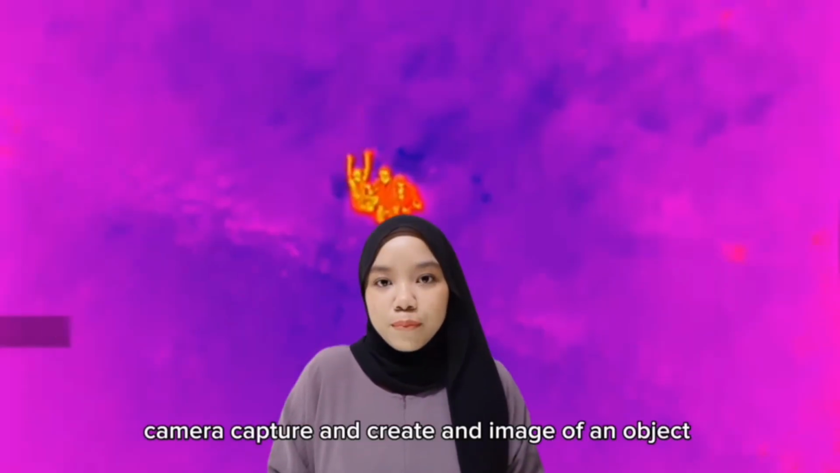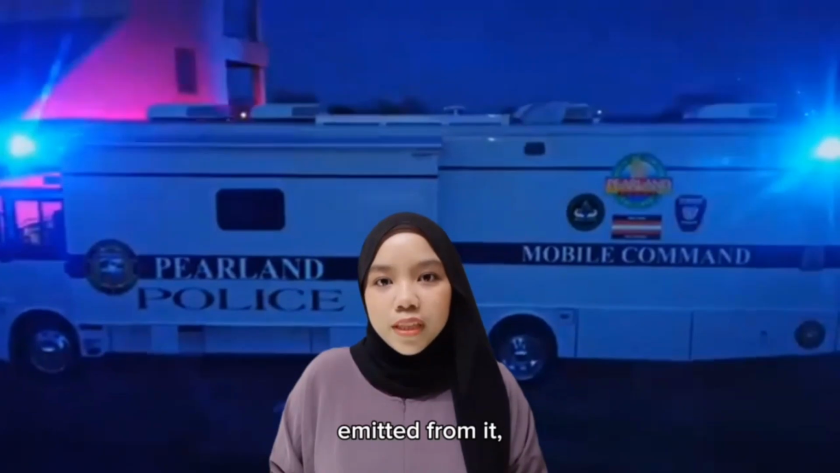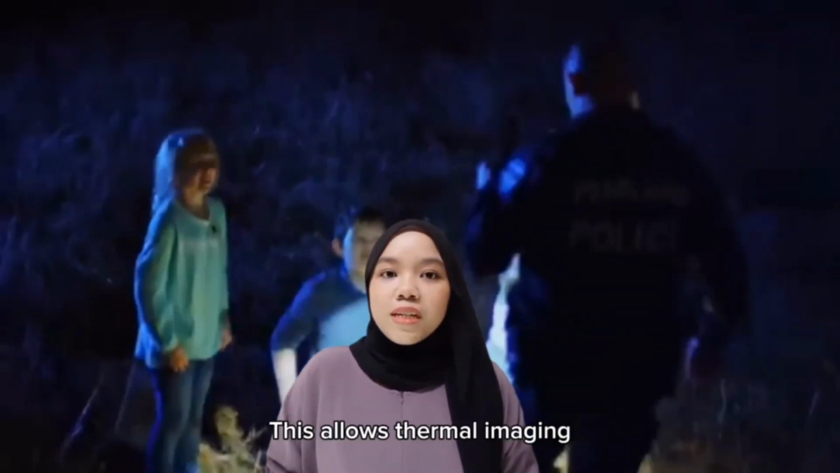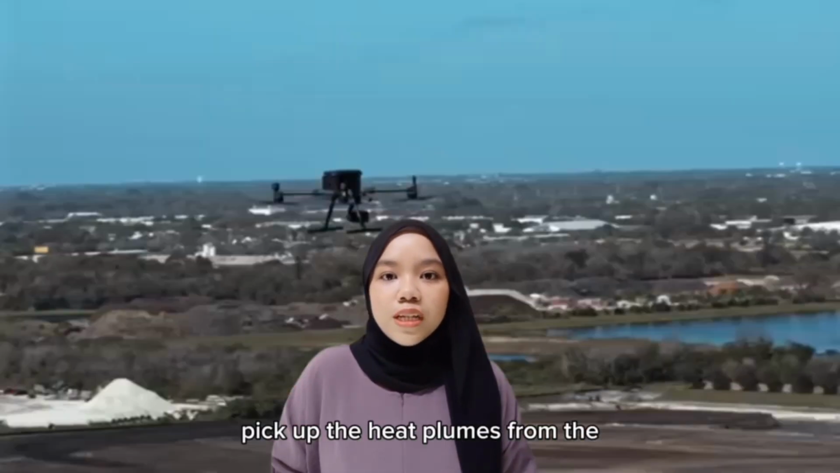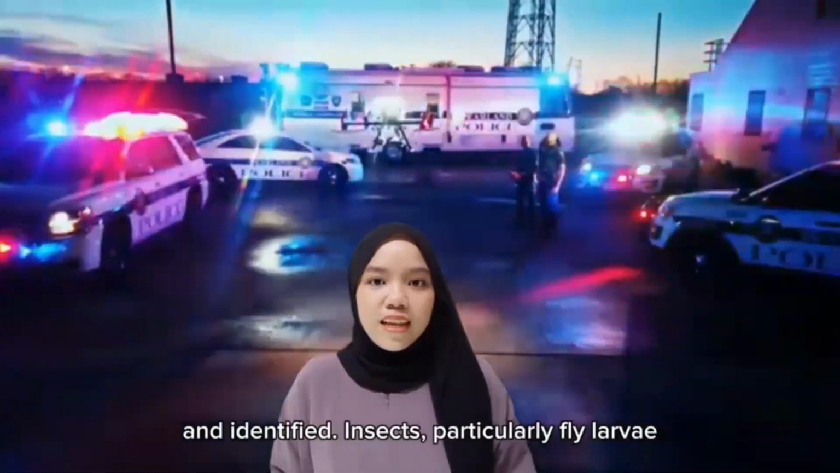A thermal imaging camera captures and creates an image of an object by detecting the infrared radiation emitted from it, which is based on the object's temperature. This allows thermal imaging to detect different heat signatures from the surrounding environment. The thermal camera can pick up the heat plumes from the decomposing remains, allowing them to be located and identified.